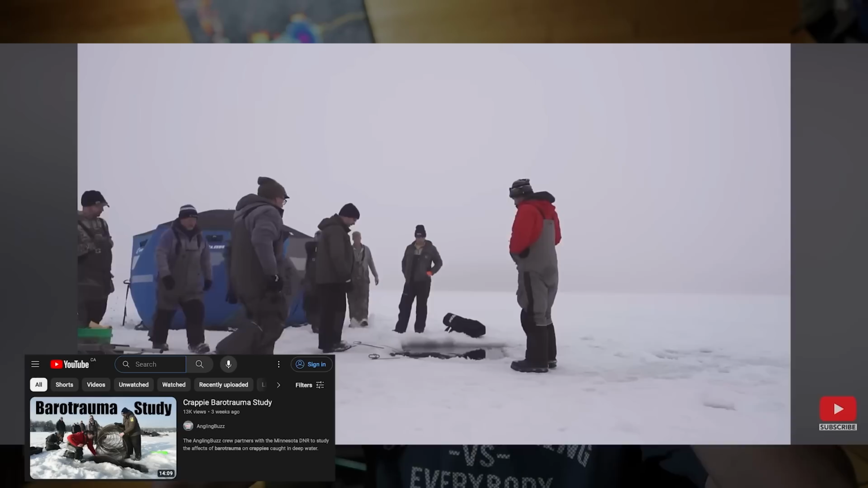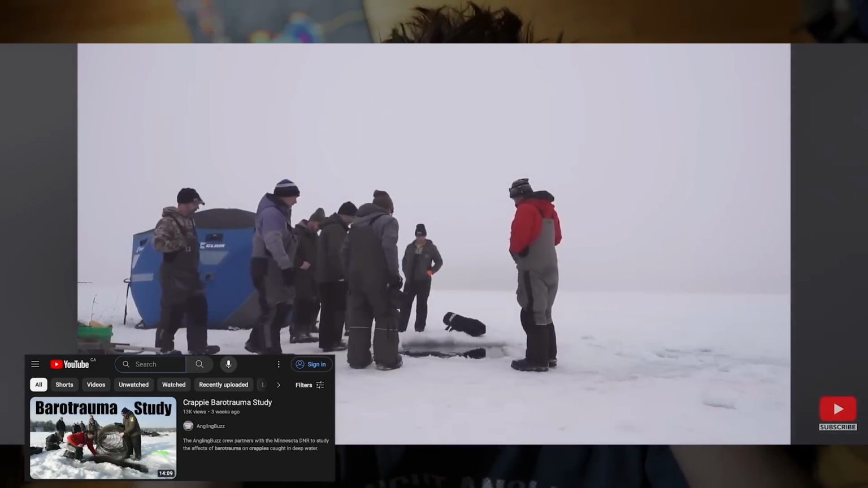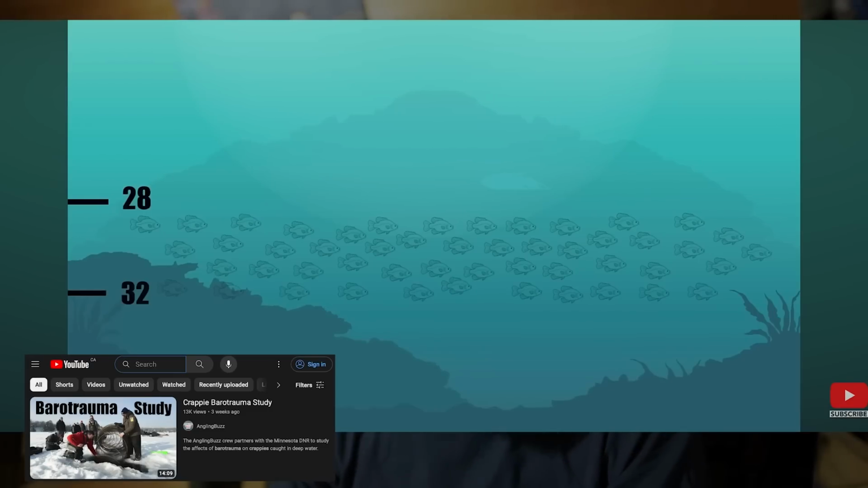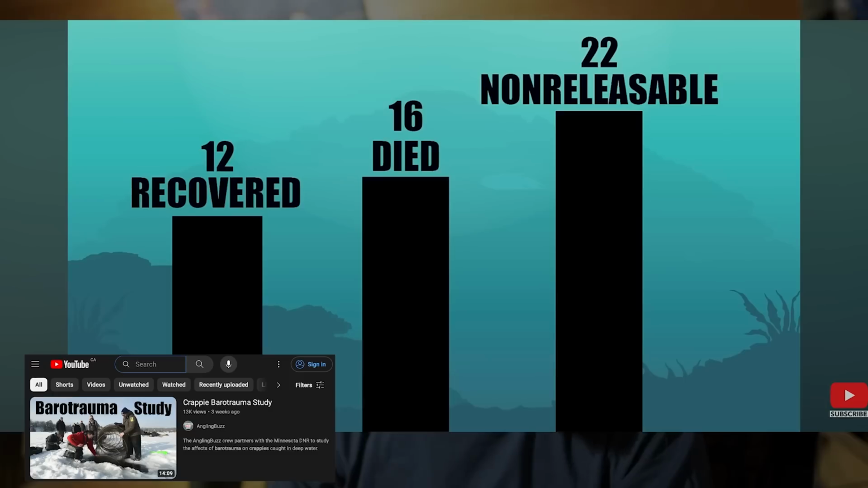But the problem is that they all are expecting the fish to die anyways. So none of them are analytically thinking about any of these variables seemingly. So out of 50 fish that they put in this net, 38 of them were unreleasable, which is a mortality rate of 76%. About 15 years ago, we transferred 50 crappies.